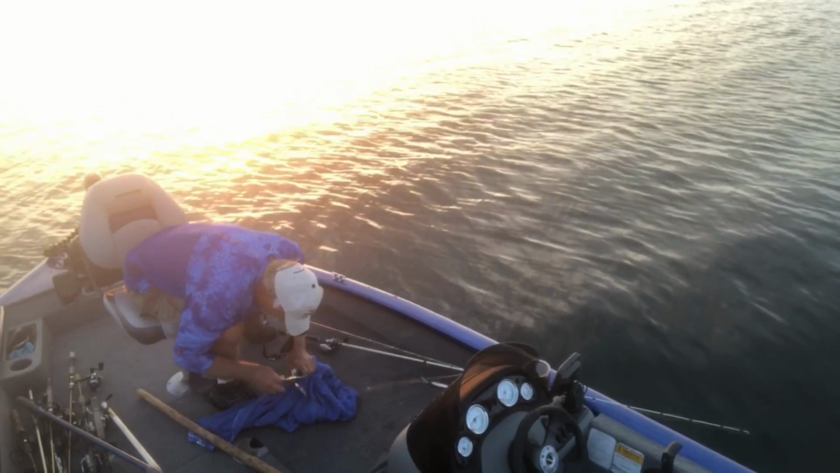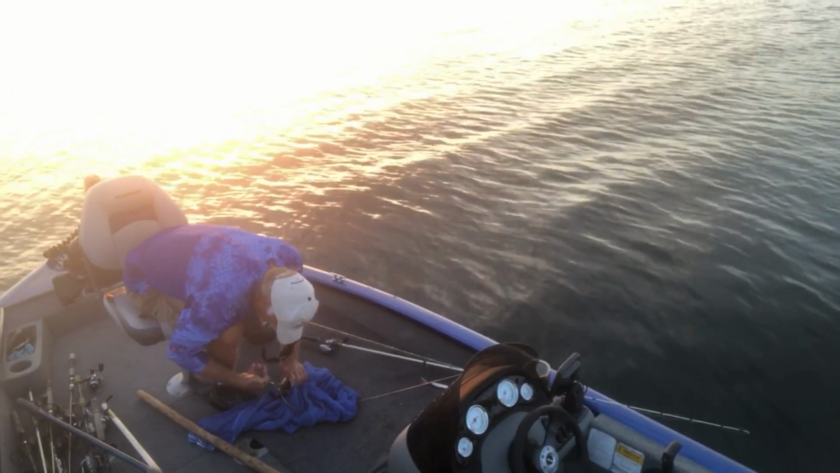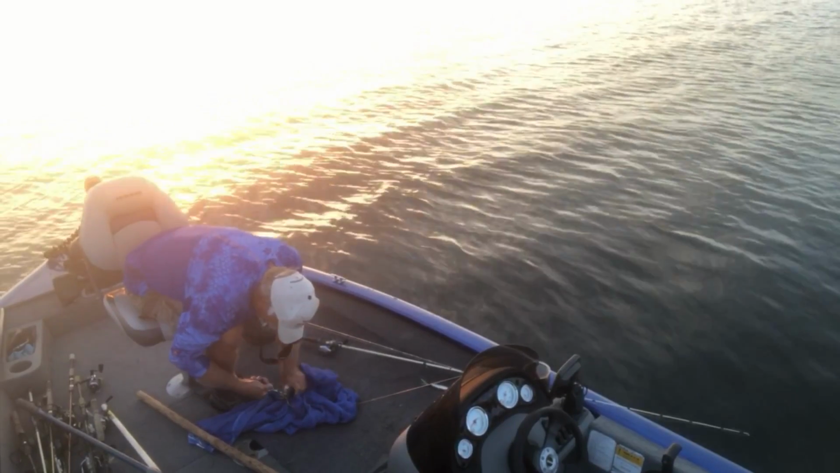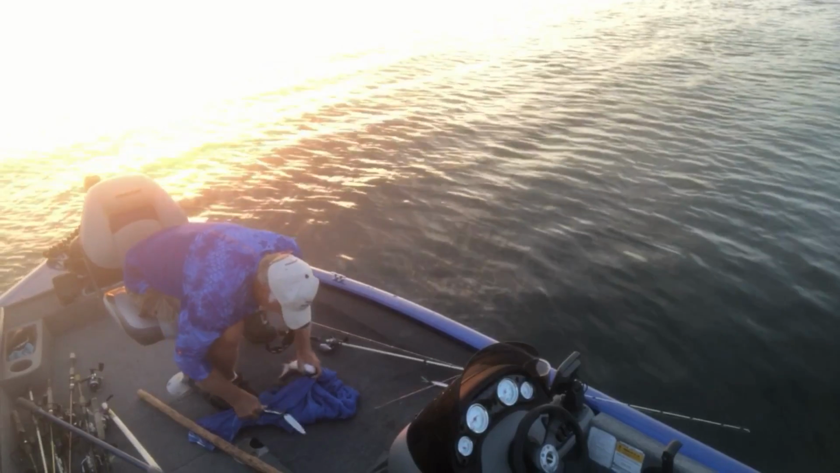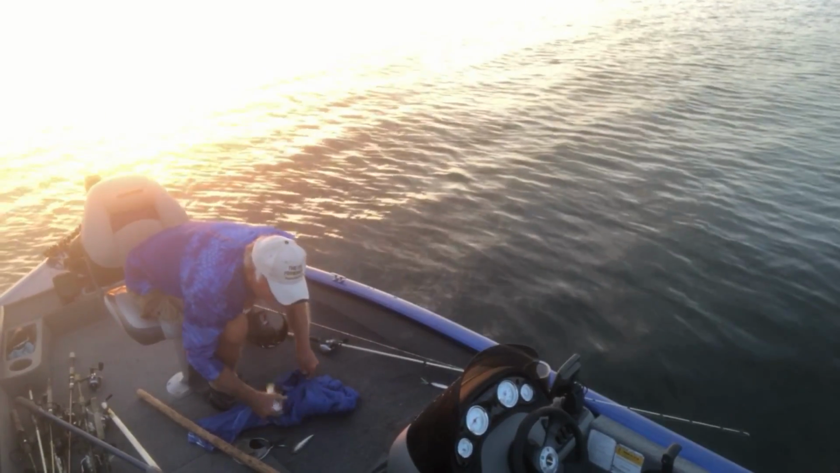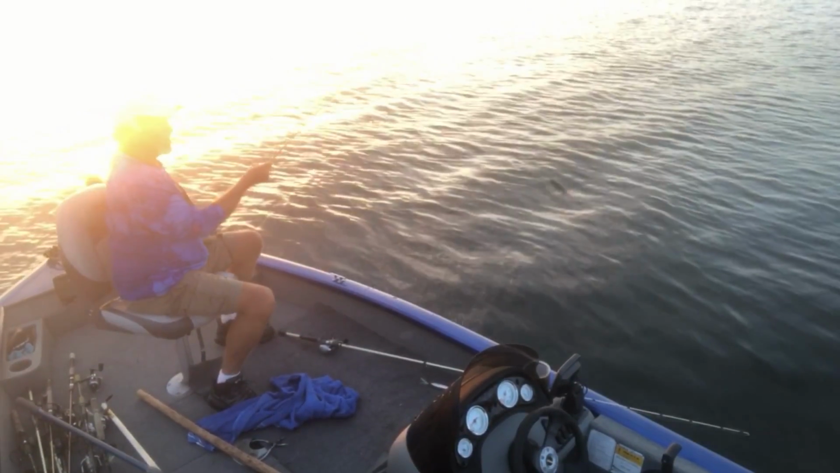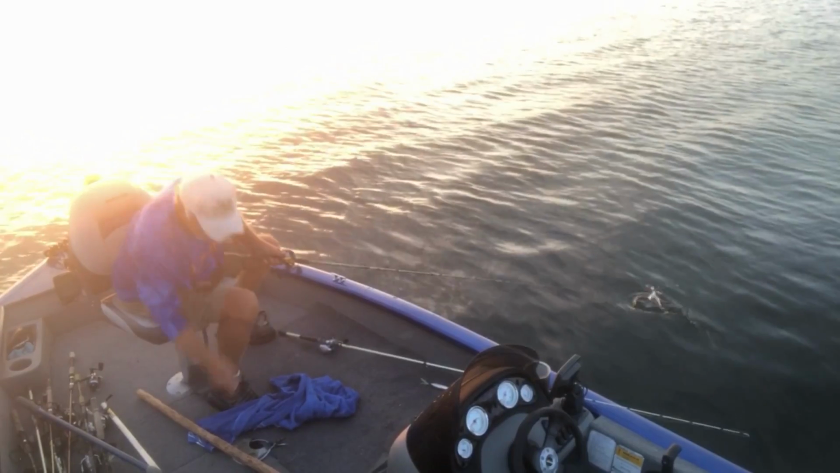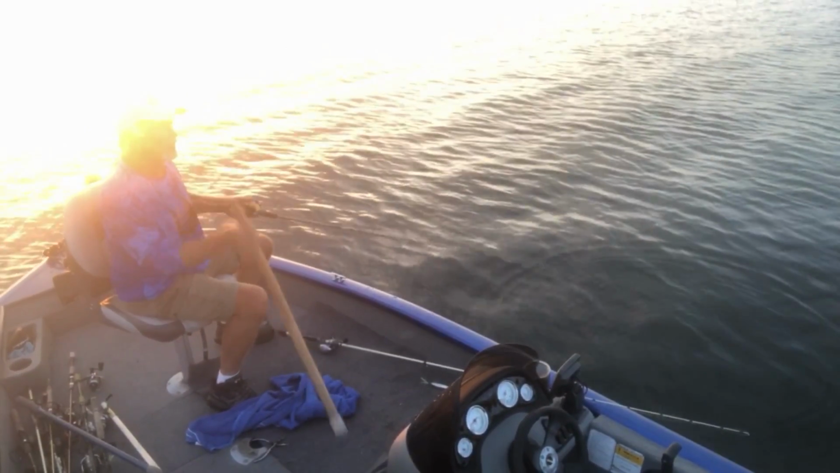They just as aggravating to get off as the big ones too. Them's the kind you need to be able to throw back right there. You don't need to have to keep that. That's a shame I got to keep that fish and I don't need to. That's all I can say, Mr. Game Warden. That's a shame. Stupid law.